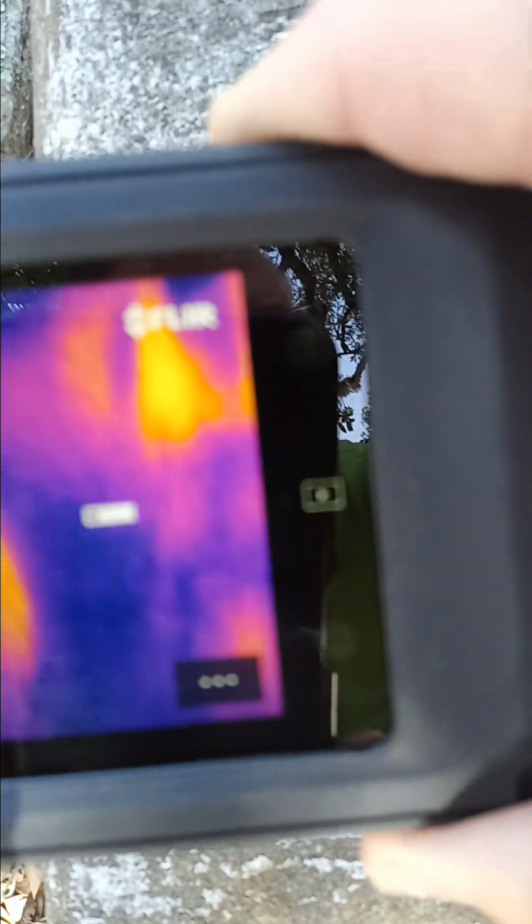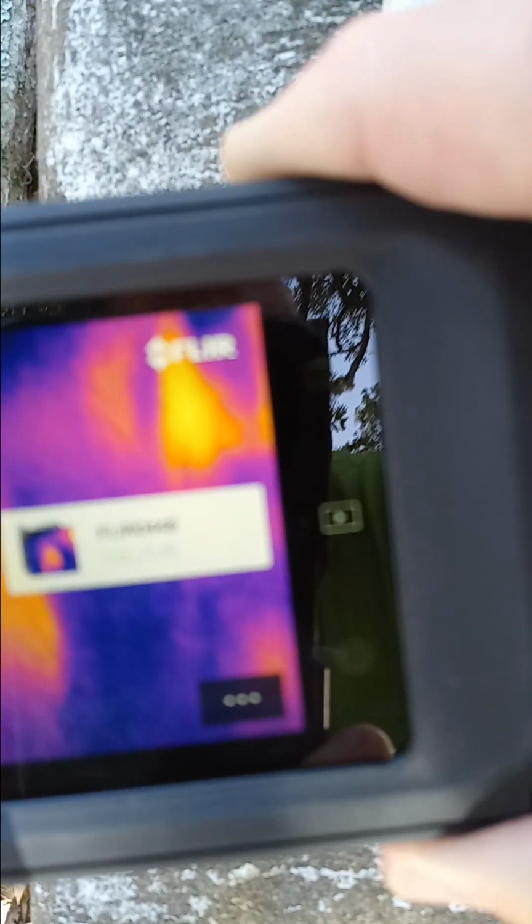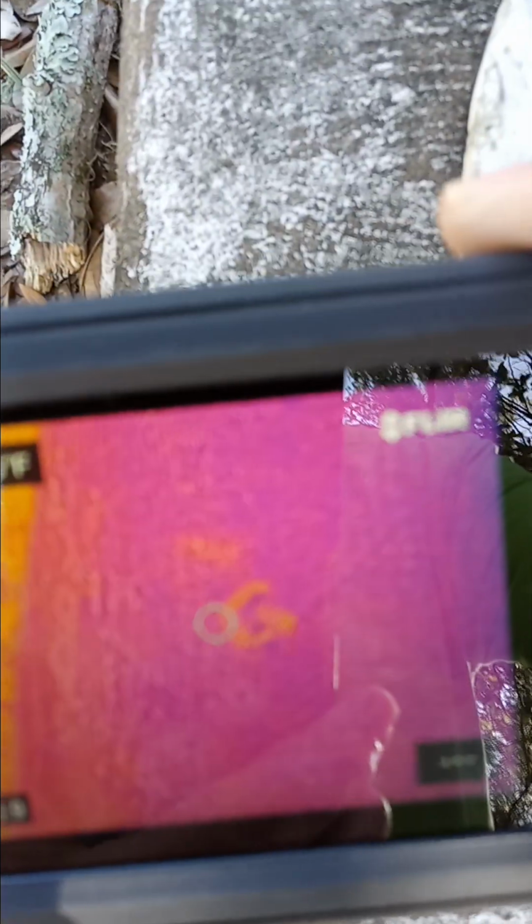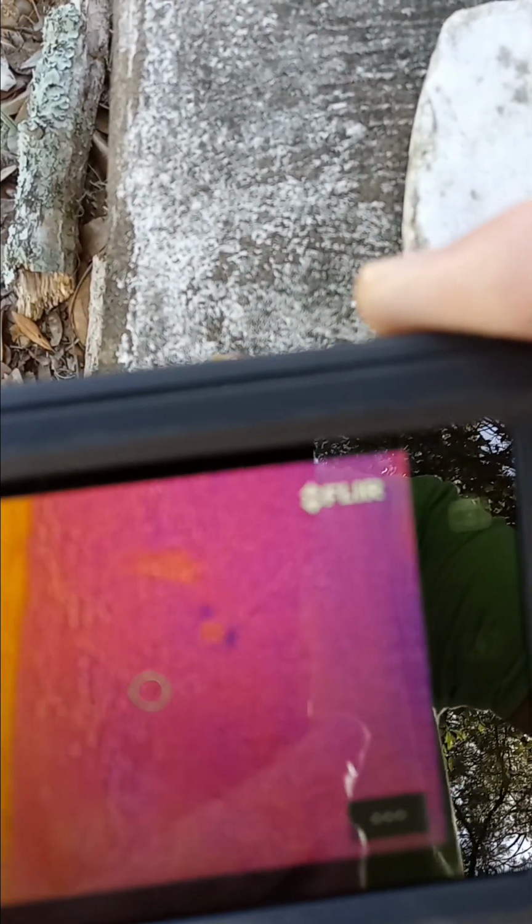Even though I don't know if she died, was it 48 years? I don't know, it looked like it. I thought at first it might be a child's grave, but I don't think so. The grave cradle is small, but maybe they were going the economy route.